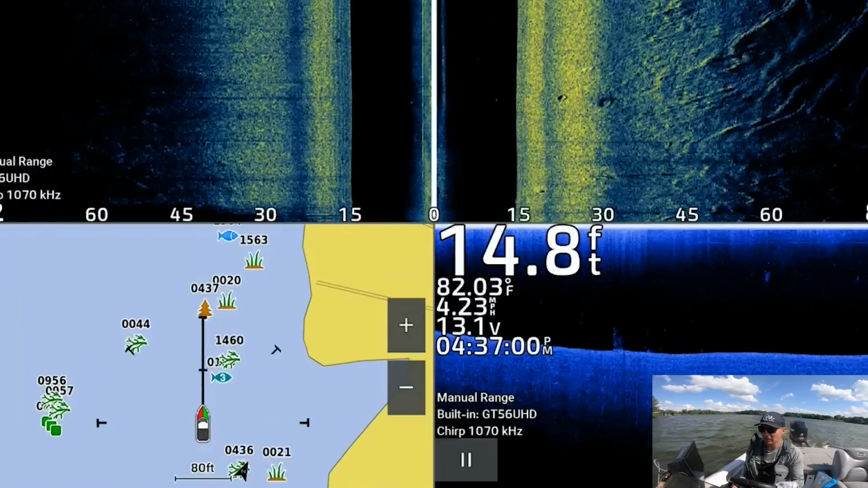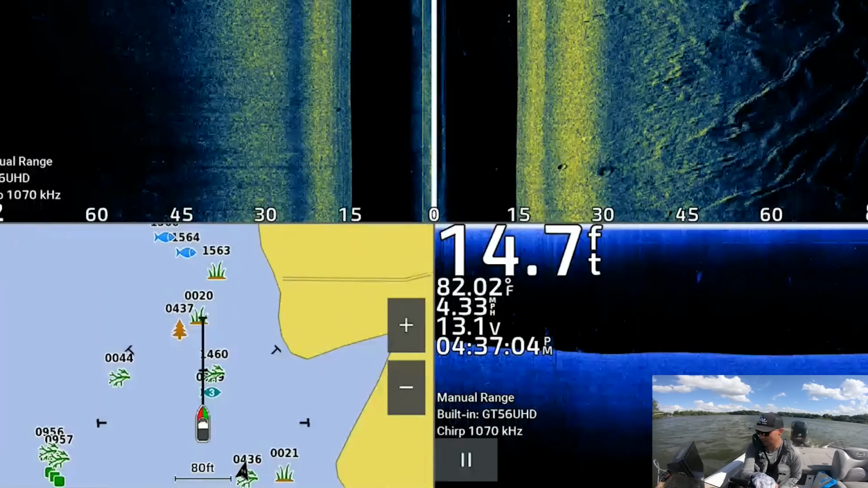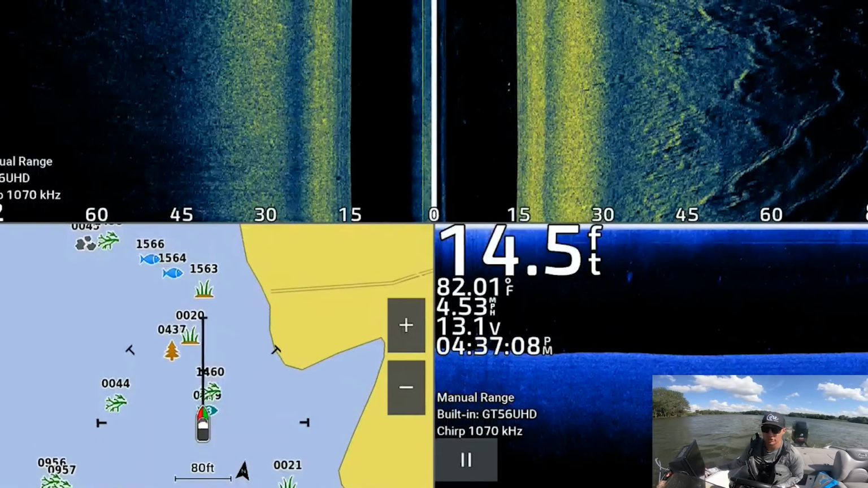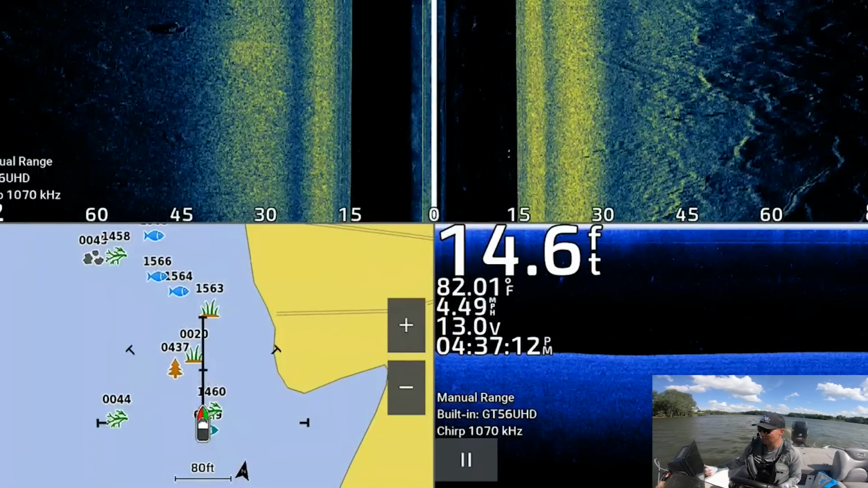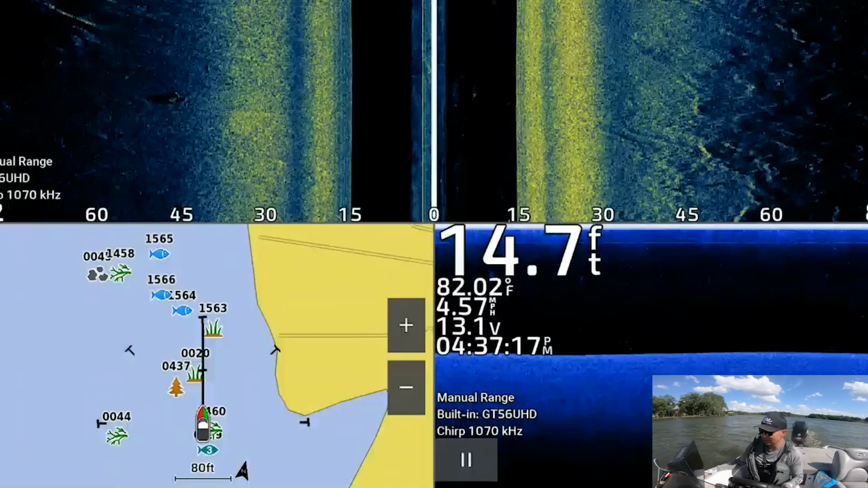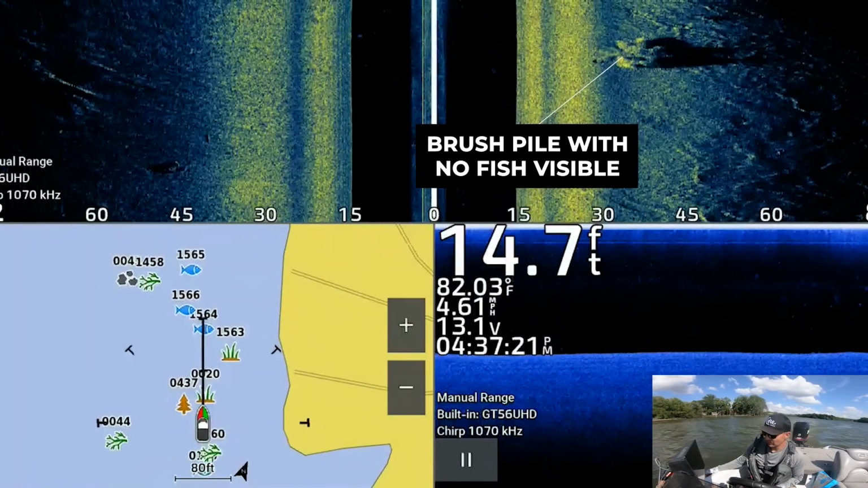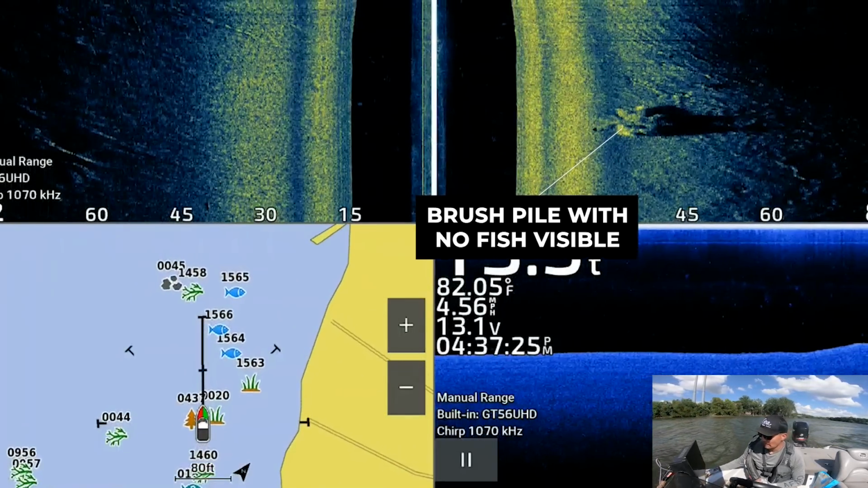pounder. I'm gonna quickly regraph a couple of these brush piles that I passed over earlier. They had a ton of fish around them, and since I am getting bit out of pretty much every piece of brush that I see a bunch of fish in, I wanna just see if I get enough bites that I eventually catch a good one. It is surprising to me that I'm not actually getting a quality bite out of any of these brush piles, but maybe I just really need to avoid those super packed piles.